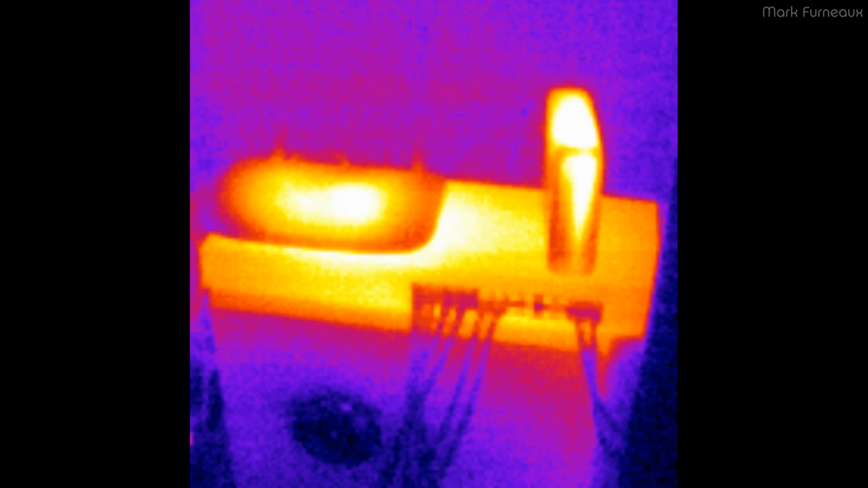We also have, this is just a photograph of some of my networking gear, which I looked at in a previous video, which I'll link in below. And this, we have just a PC, which is a server. We've got a switch, a wireless router, and a modem. And you can see the hot spots where the processors are in each one.